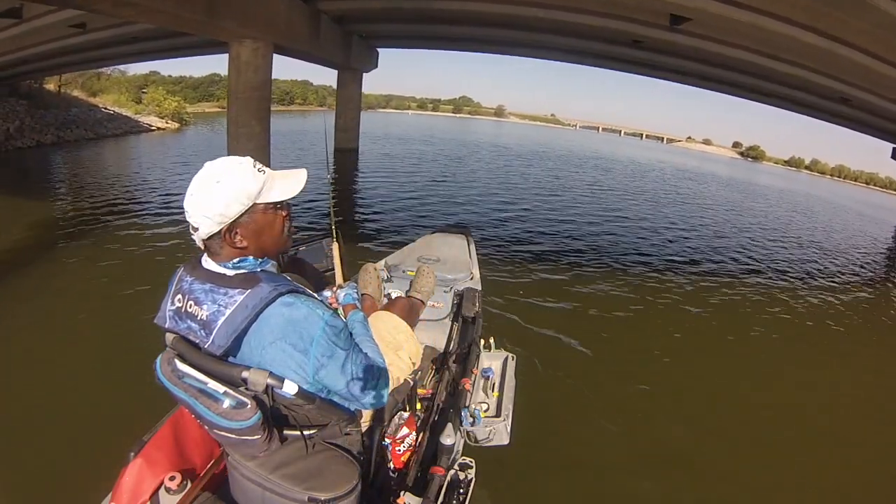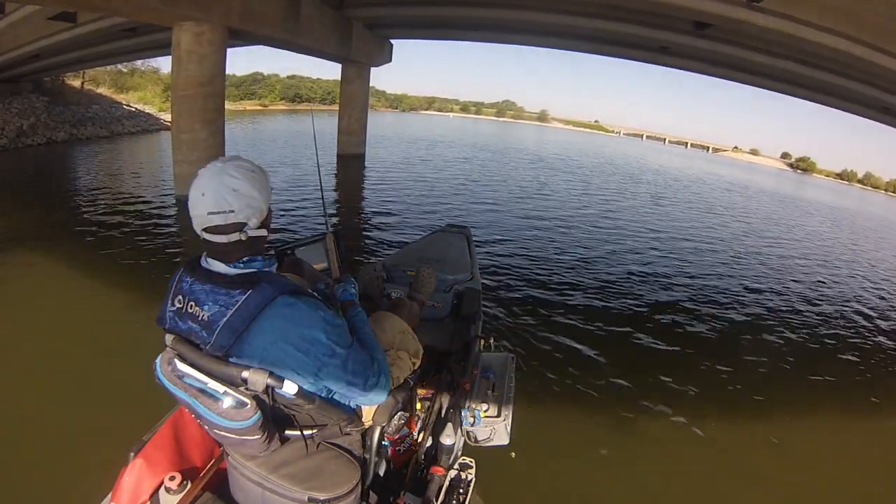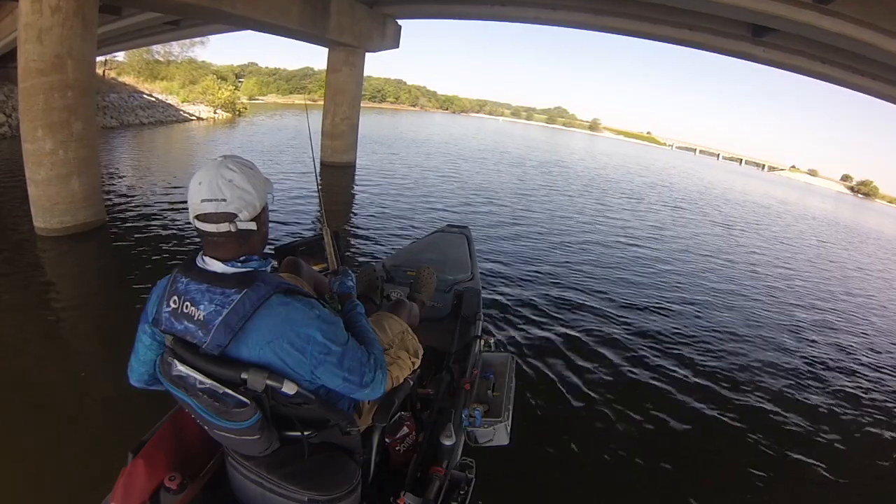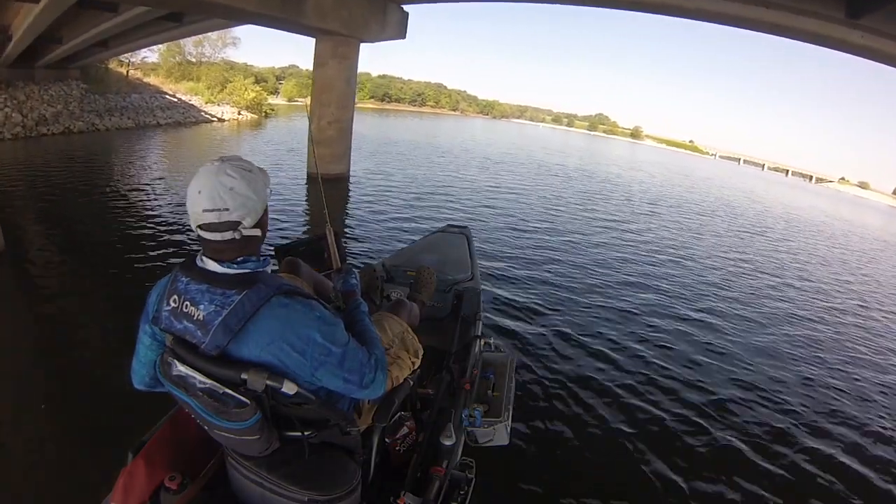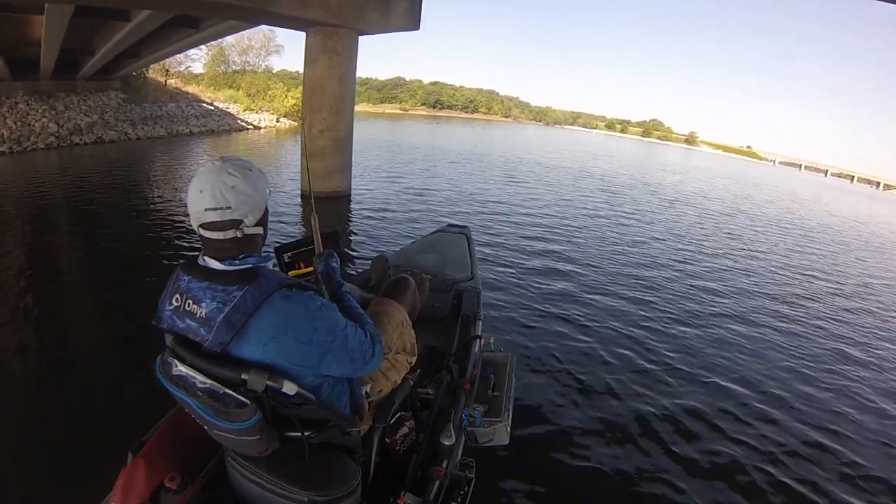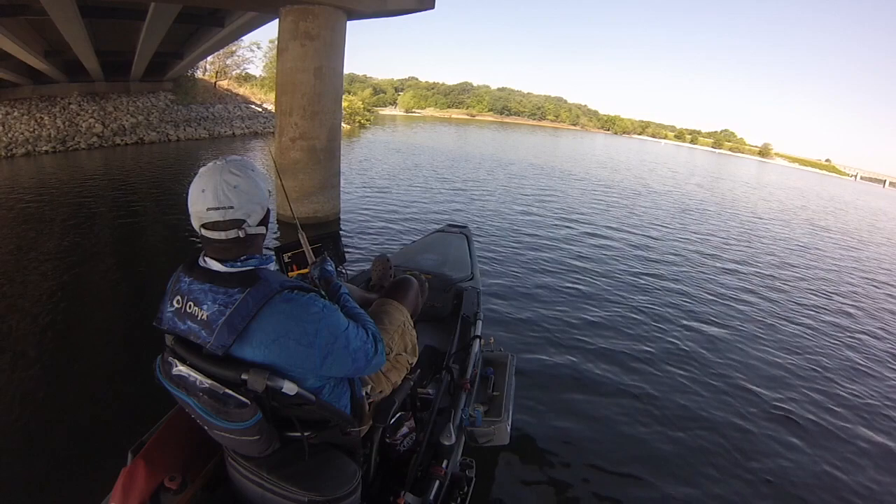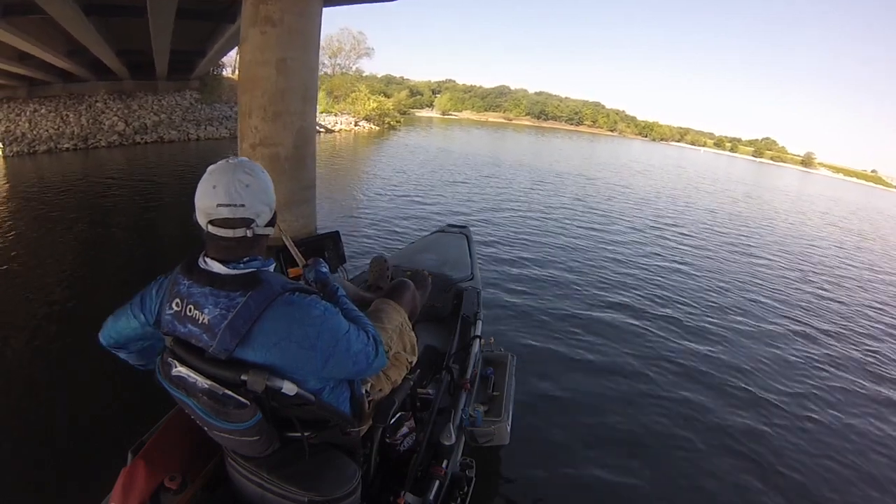Another thing is that anytime you find crappie between 10 and 5 foot of water, these are going to be crappie that are ready to eat. I mean, they're hunting down food. If they're that shallow, they're going to be really aggressive. So you always want to try to fish those and see if you can find a decent fish in that group. A lot of times they're small, but sometimes you can find really decent fish in that group.